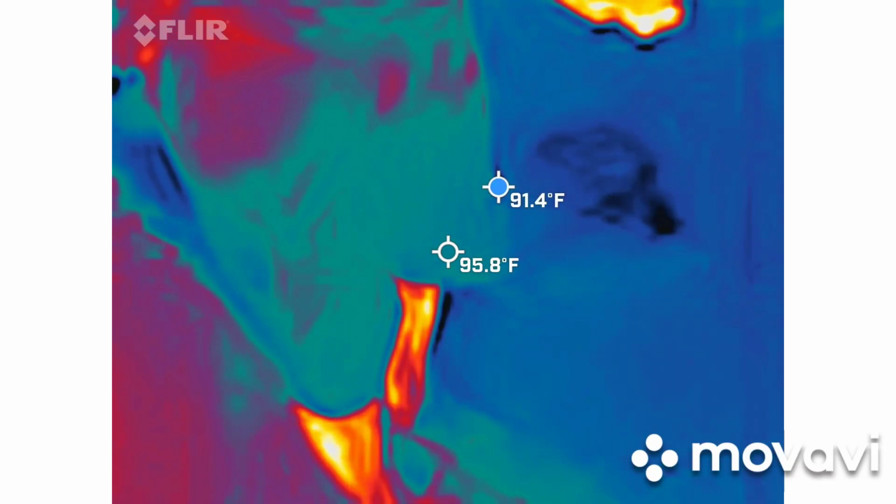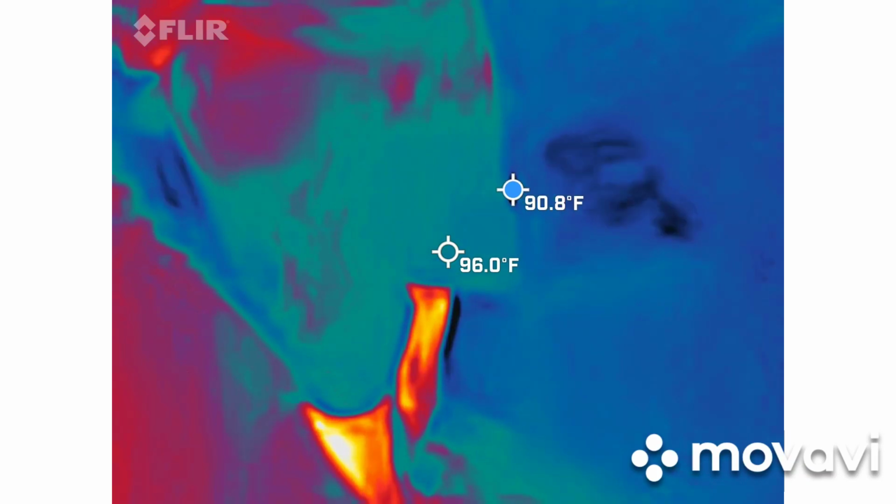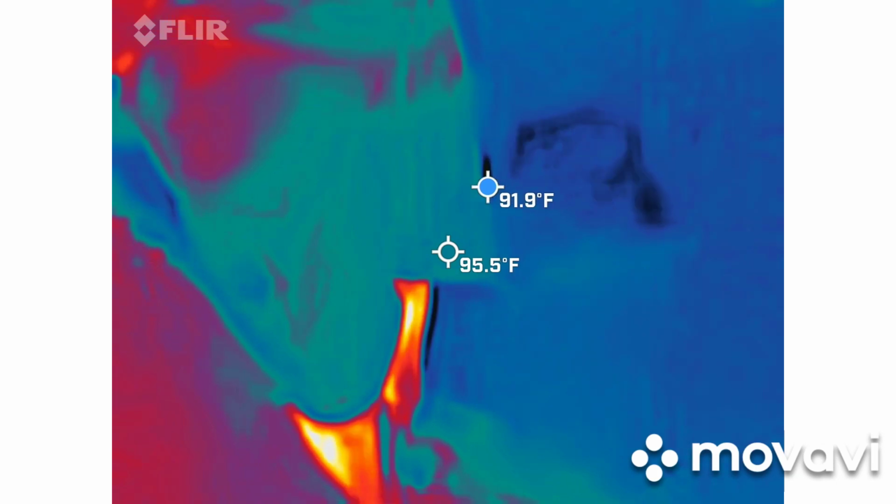Perfect. So if something gets close to the antenna, it will go off. The closer it gets, the higher it's going to go. Now obviously it's got different colors on there that you guys can see. A lot of times I'll use this as a call and answer. If somebody's here, make it go to blue and stay there.